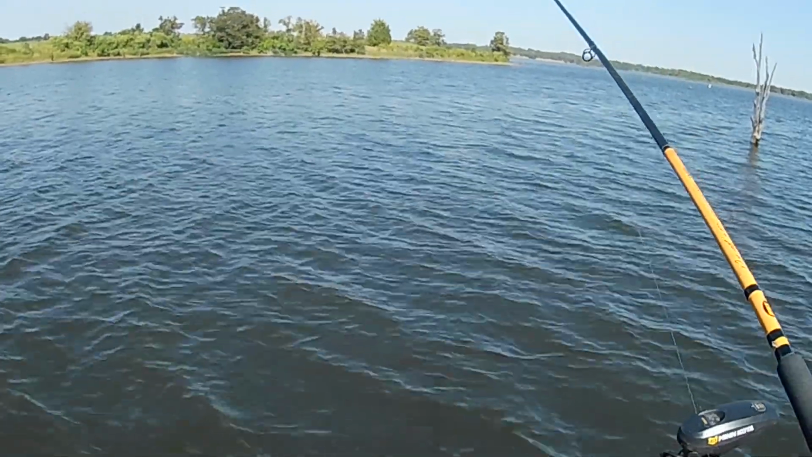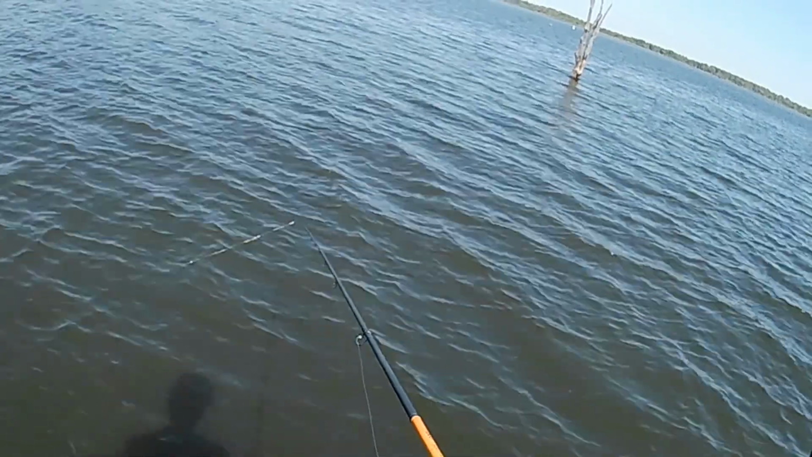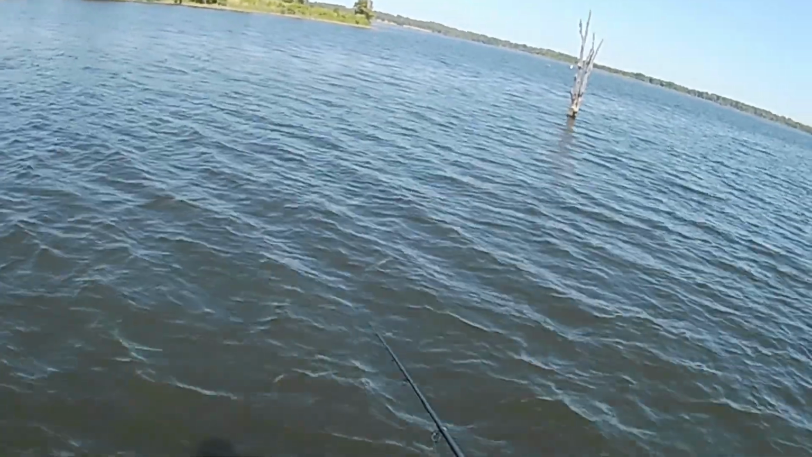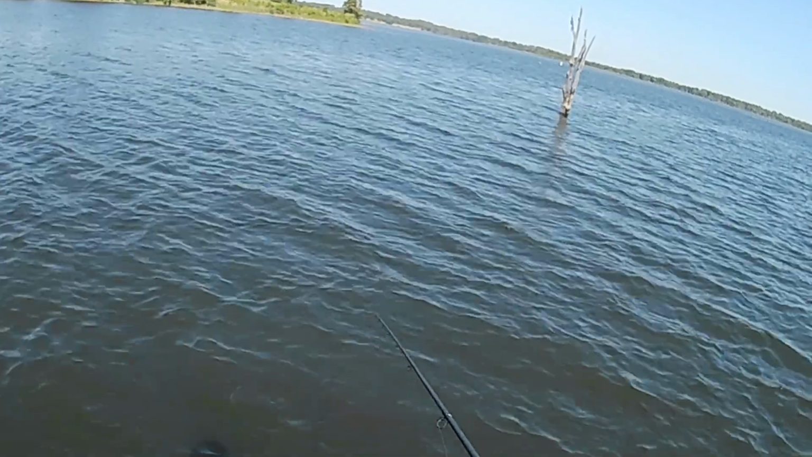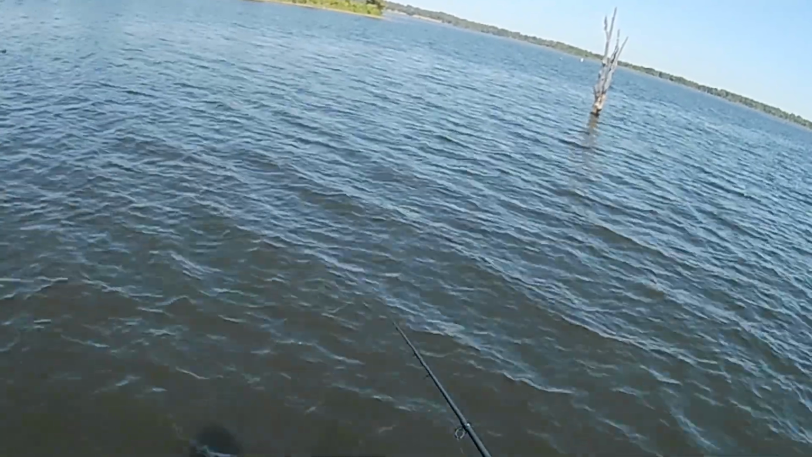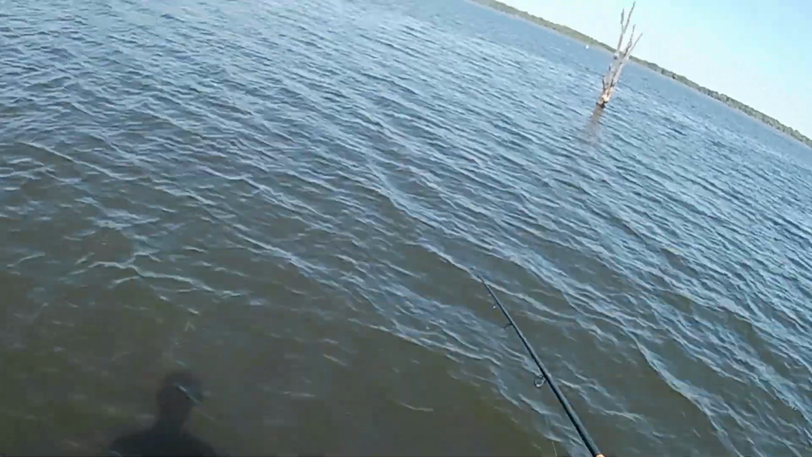Oh, before I was rudely interrupted by that fish there, I'm not giving the bait a whole lot of movement, just barely hanging it down there off the bottom. I'm going to say probably within 6 inches of the bottom. Just kind of holding it as still as I can, letting the boat do the movement. And they're not really chasing it. They just seem like they want me holding it.